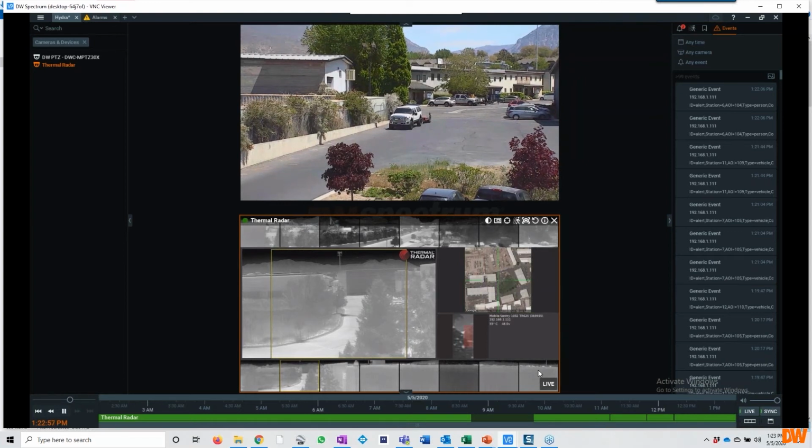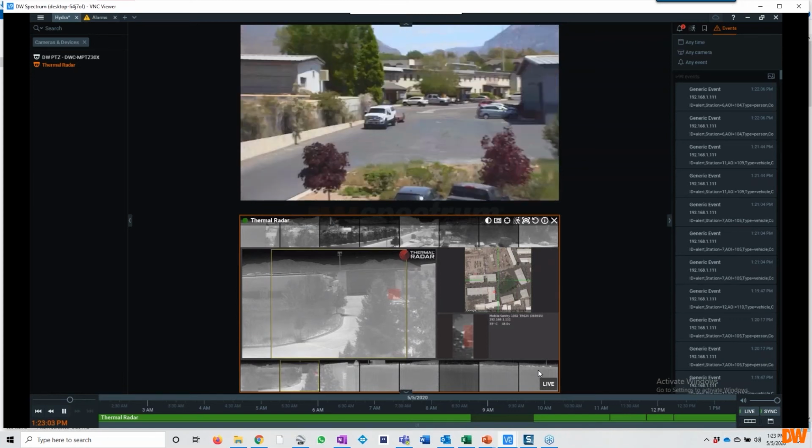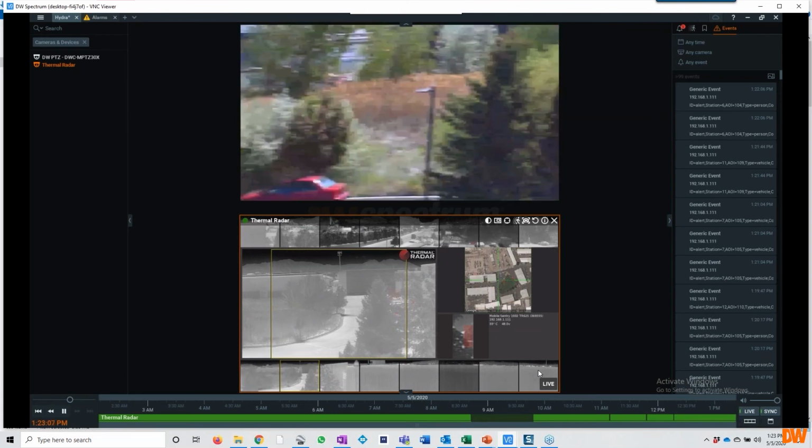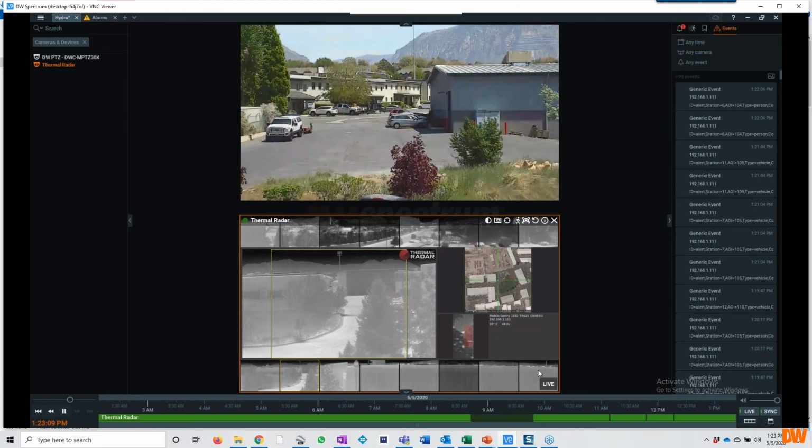That 50 measurement is just a numerical value we give it to say up to a 95% confidence level. I don't think we ever hit 100% because engineers never like to say 100% of anything. But typically we're going to do detection and give a confidence value. So when we see a car, when we see a person, that could come in at 65.